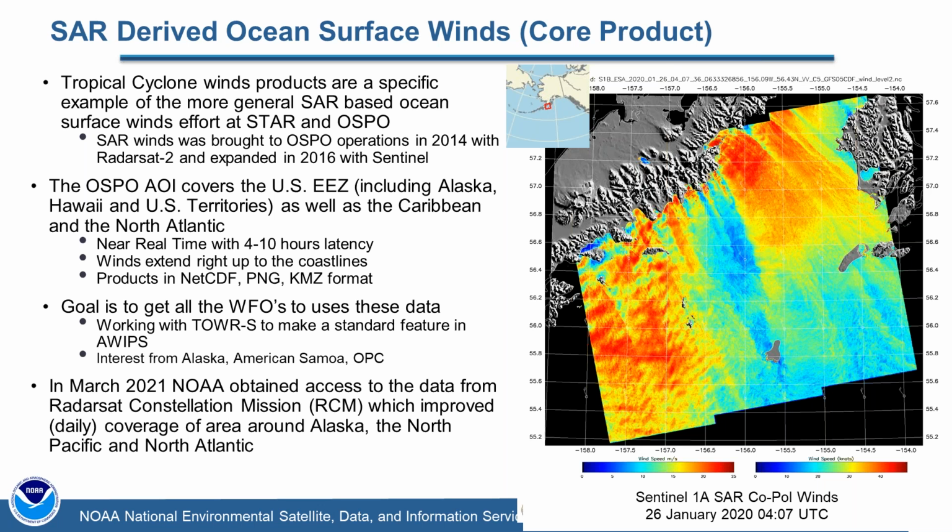In March 2021, NOAA finally became a vetted user for the RADARSAT Constellation mission. And so we've got almost double the amount of SAR data that we had coming in with Sentinel-1. It's the same amount with Sentinel-1 that we get with RADARSAT Constellation mission. So we've doubled the amount of SAR data coming in. We've got some